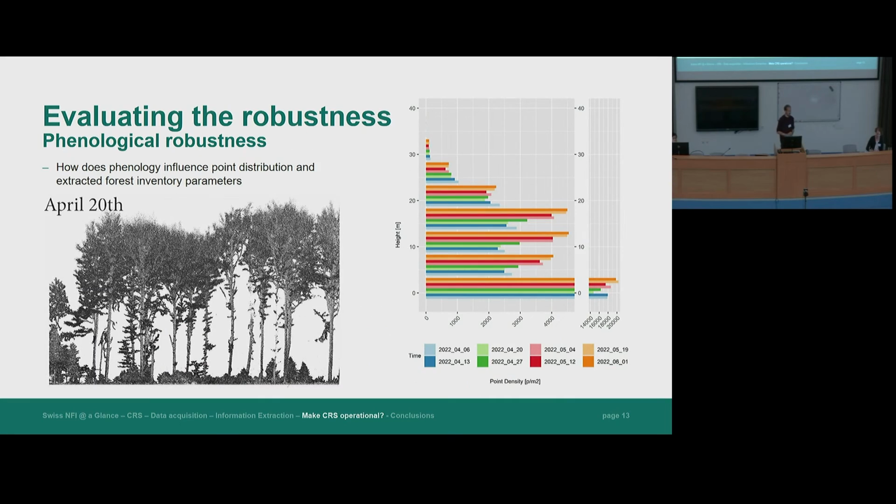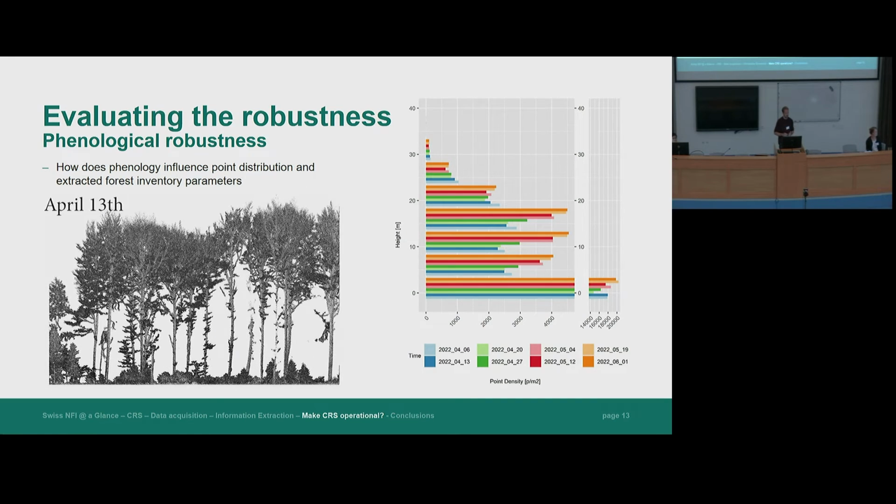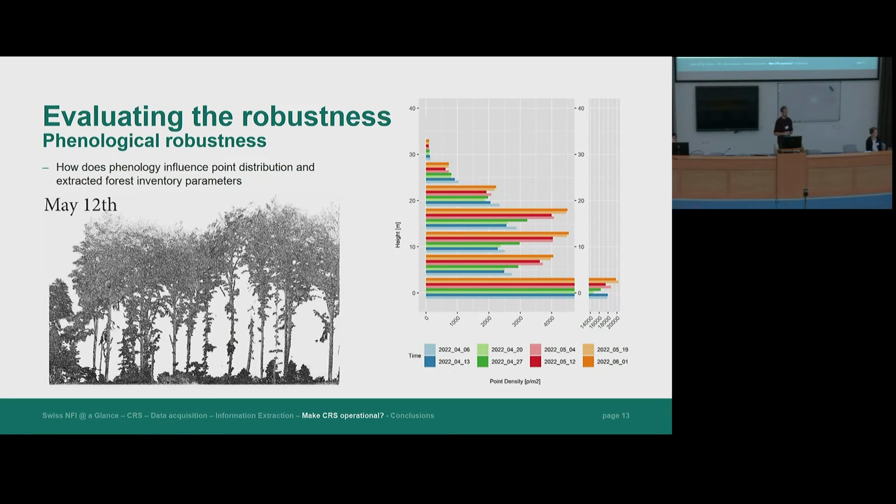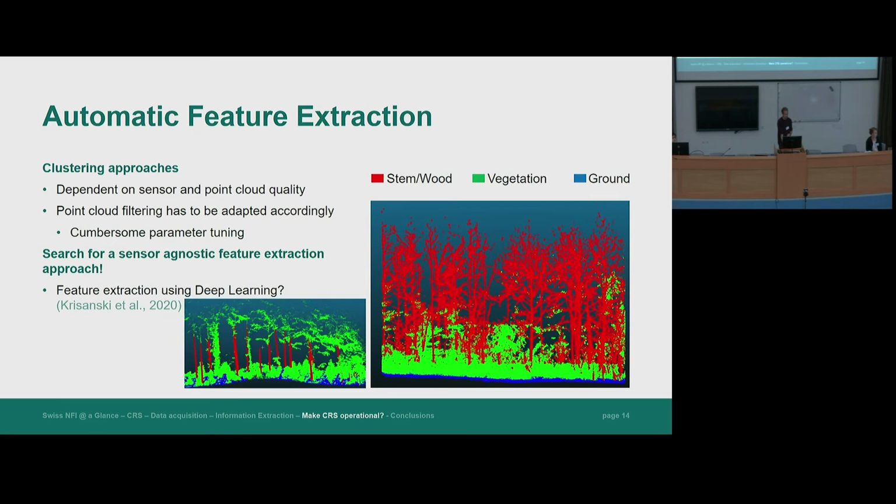The other thing that we want to analyze is the robustness in terms of seasonality. So we went out this year between April and June and did a weekly acquisition, and we want to see how the point distribution differs between these acquisitions. Of course, it differs a lot due to growing leaves, but still we want to see if we are able to capture the topmost part of the canopy also in the later acquisitions, and so far it looks quite good that we also reach the top of the canopy even under leaf-on conditions.